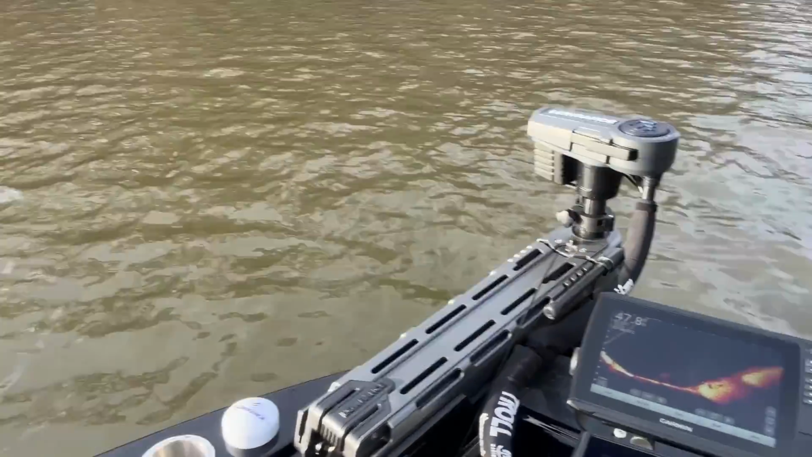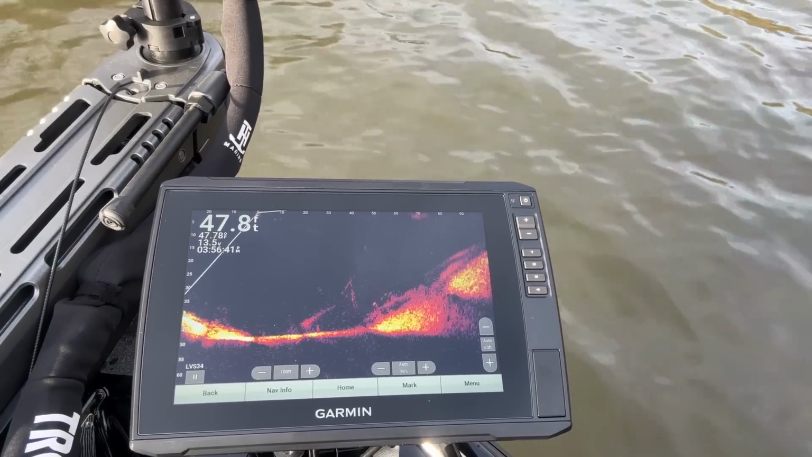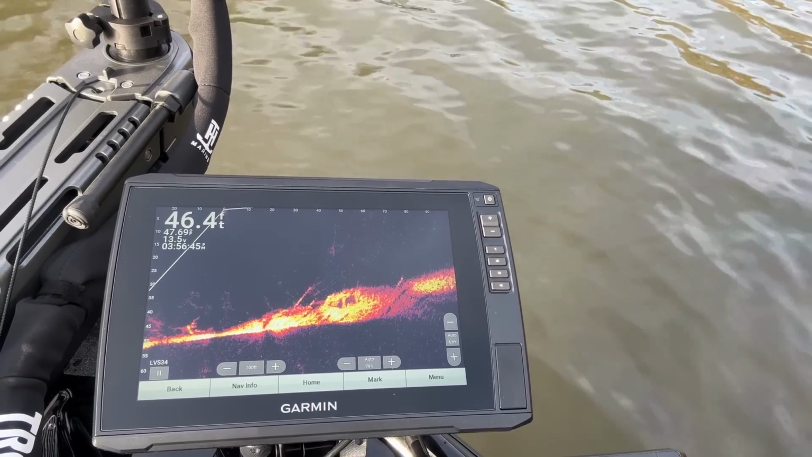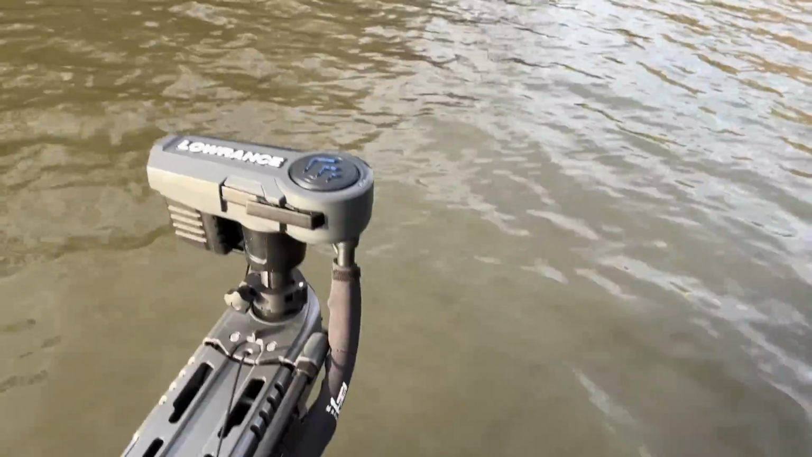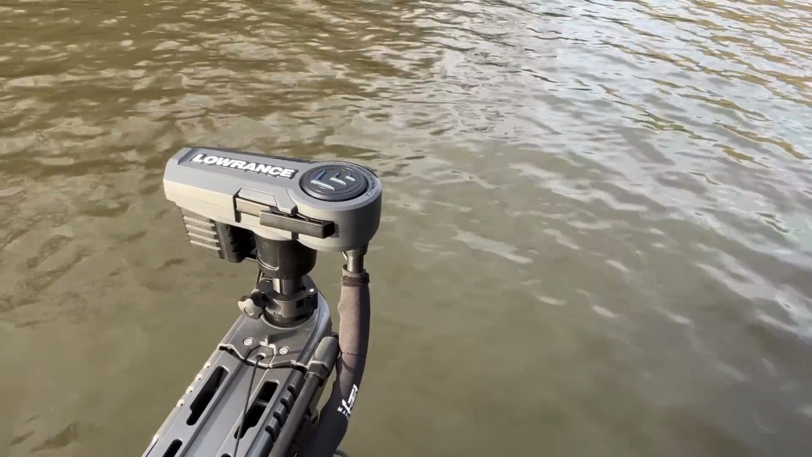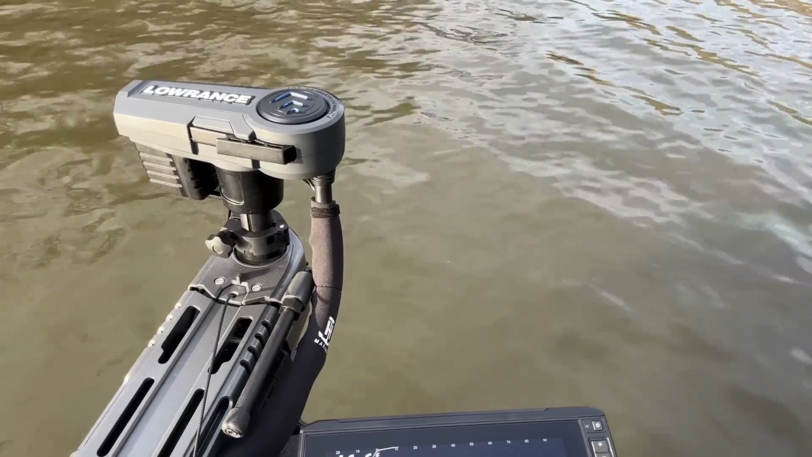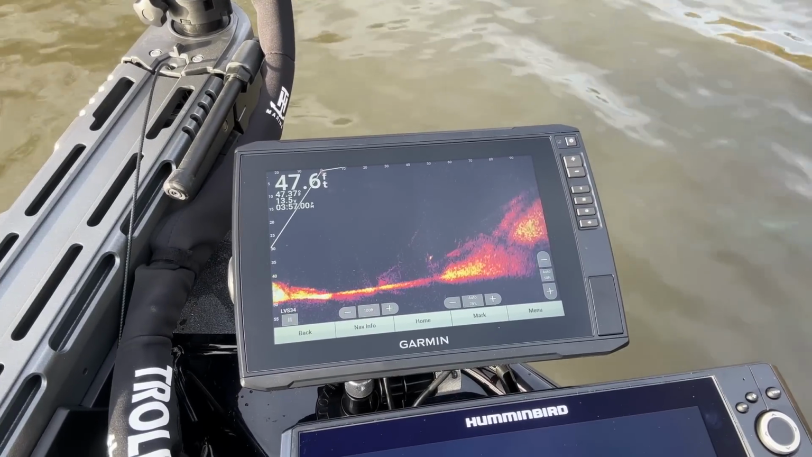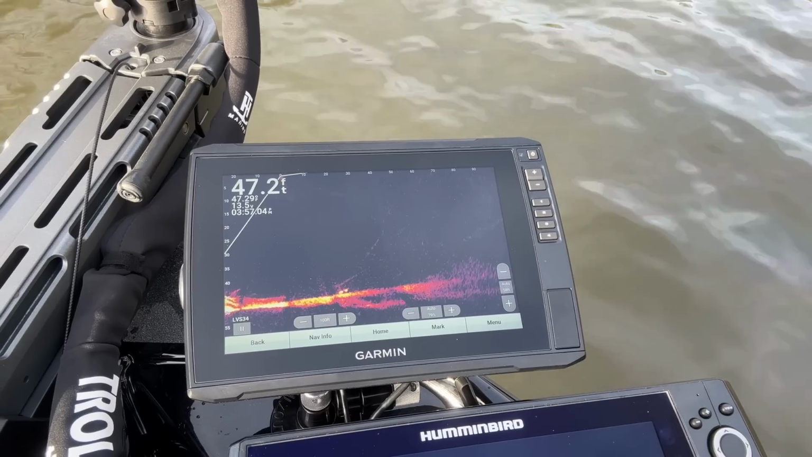Now, I was showing you before. I'm going to show you again, just so you can see what I'm talking about. Try to find some fish down here. So I'm just scanning all around. I'm taking that trolling motor up there, moving it around. Usually there's a lot of bait fish in here. There's not very much today. We'll go back up in here. There's a couple bait fish right there.